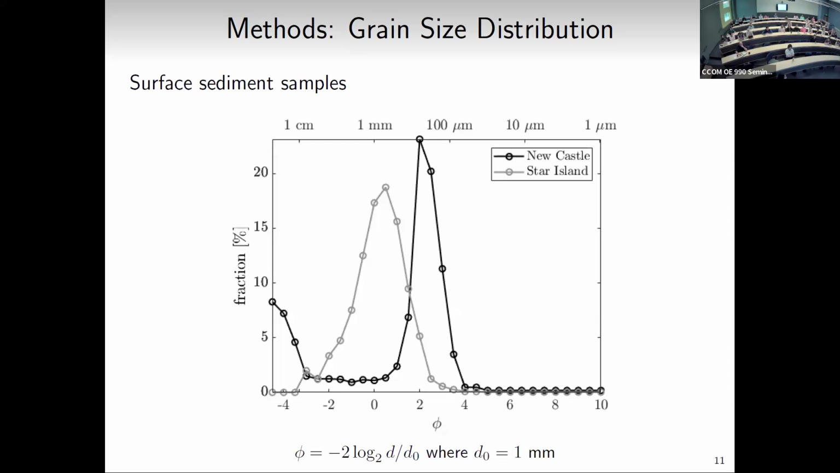The main thing I want to note here is that the Newcastle grain size distribution is bimodal. You've got some larger pieces and a narrower peak, and then a broader grain size distribution at Star Island. That's the one with all the shell pieces and the shell hash as well.